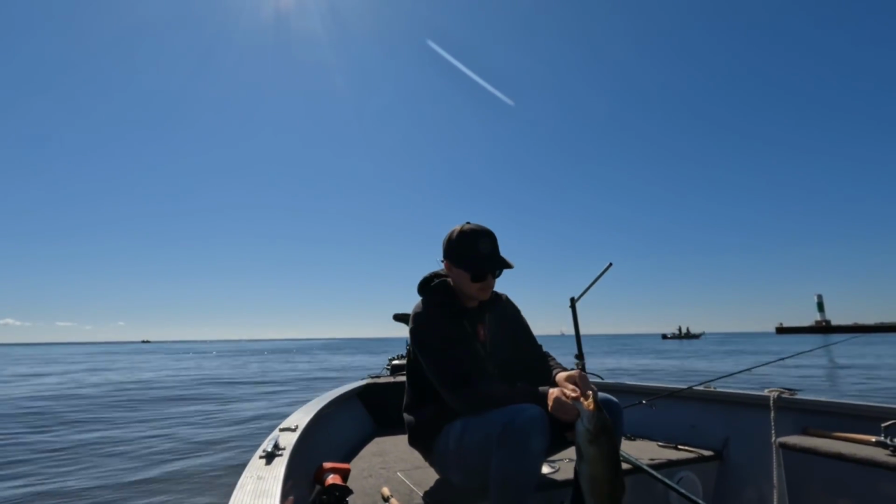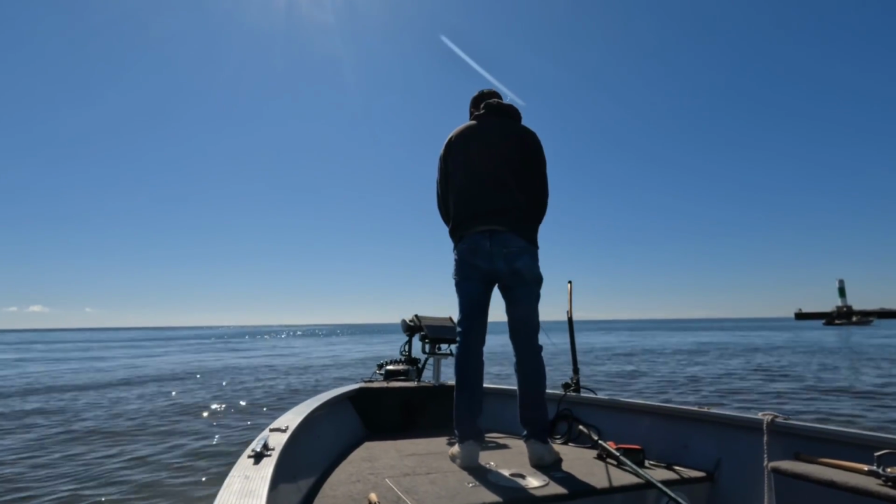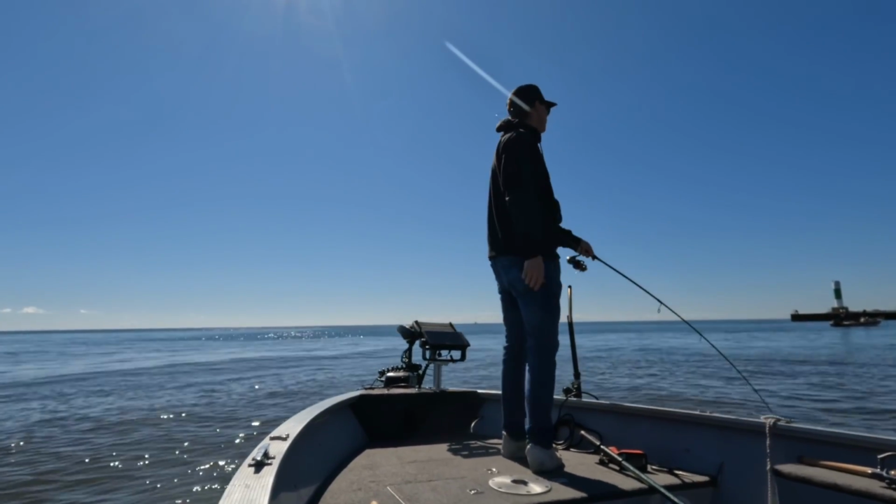I think the most underutilized way to use the technology is to actually use it up shallow. I don't do a ton of largemouth fishing. I did a fair amount this year, and even when I was fishing 4, 5, 6 feet of water, I'd have my Livescope down and I'd be using it not to look for my bait, not to look for fish, but to be able to put my boat right on the edge of a weed line and make precise casts.